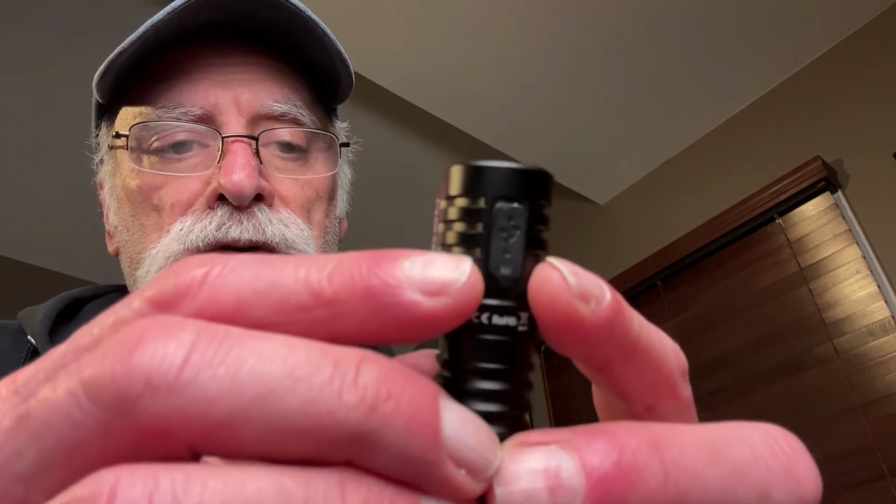It does have a magnetic tail on it, I believe. Let me check real quick. It does. And let me see what else here. USB-C on the back here. Comes with a charging cable. And I don't remember which... Yeah, it comes with a 900 milliamp hour 14500, which is nice, and you can get up over 1,000 pretty easily if you want to get a little more juice out of your battery.